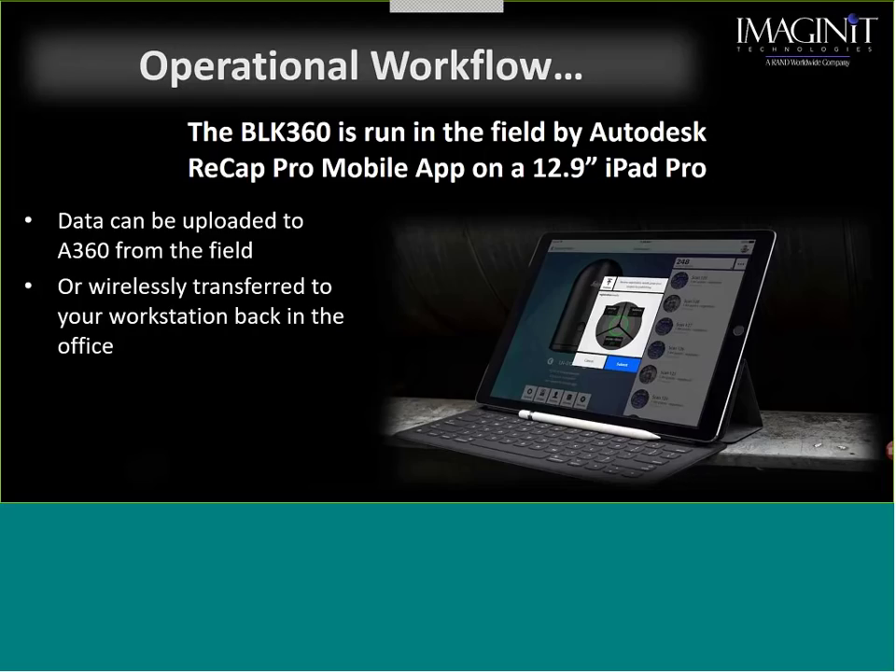Now, what we are looking at is, once I've collected that data, let's say I want to take the iPad back to the office, and I want to take that data off my iPad and bring it into the desktop Recap Pro app.